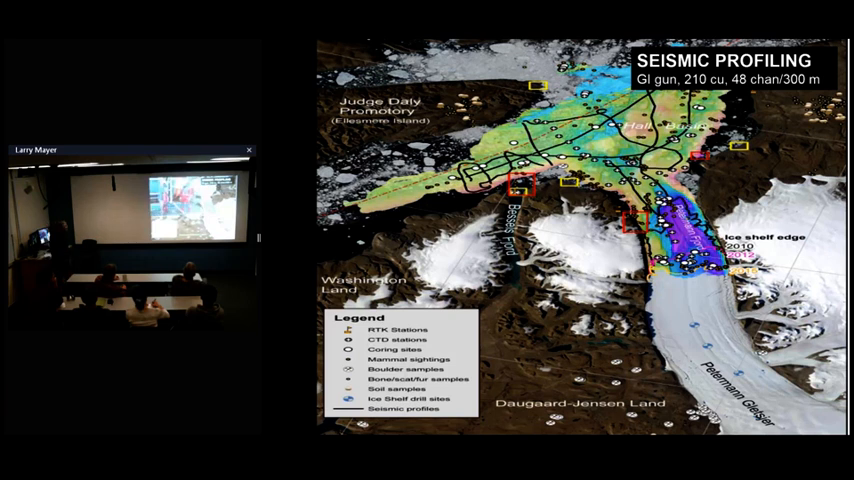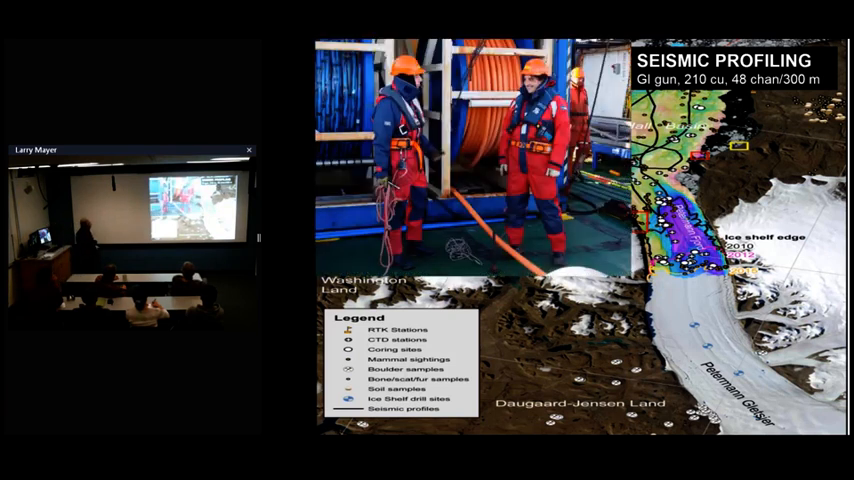And so the seismic team used a relatively short 300-meter 48-channel streamer. It's very, very difficult to collect seismic data in ice conditions, as Dave Mosier knows. Where's Dave? Somewhere around here. And these guys are probably the best at it, except for the Canadians. But now I'm very mad at the Canadians right now. So you can see they're all the good ones are retired.